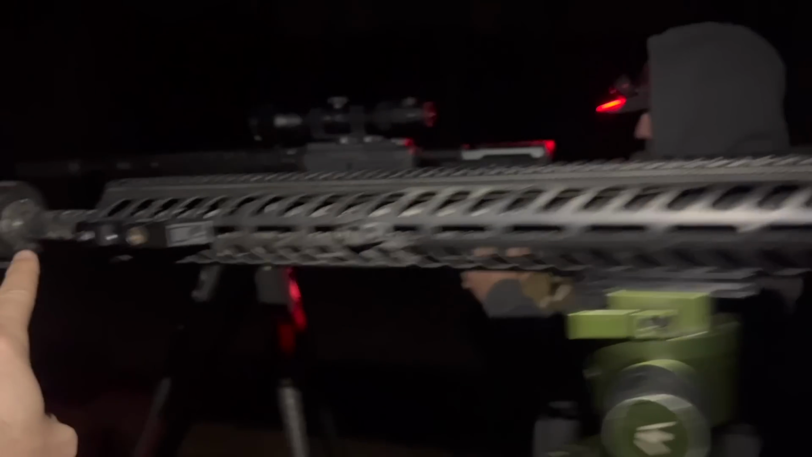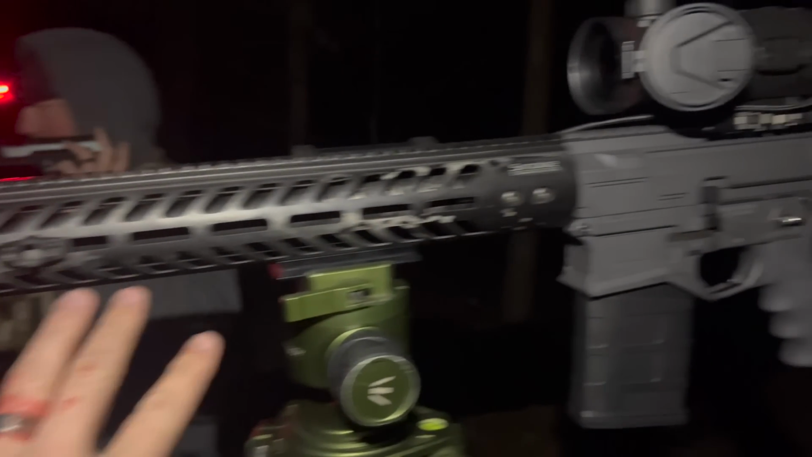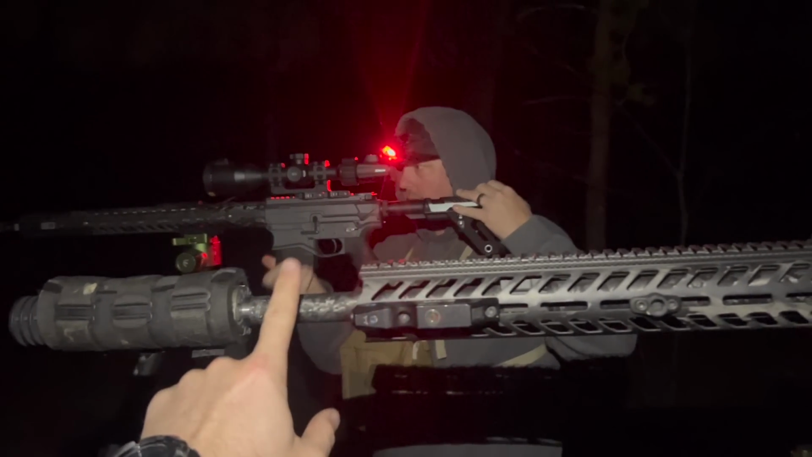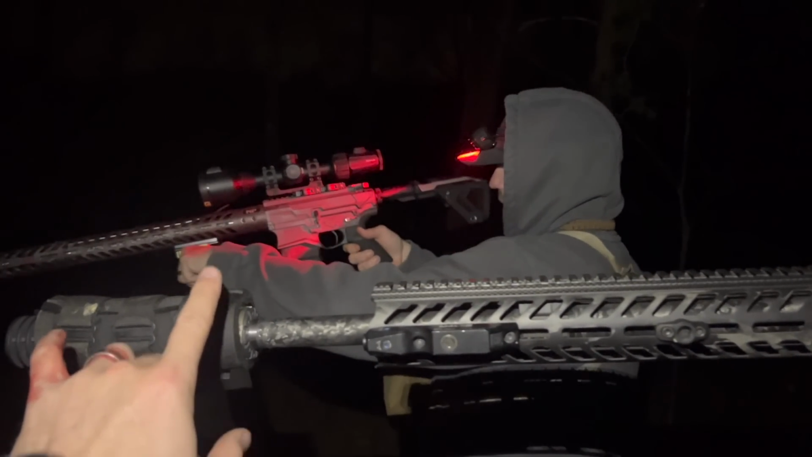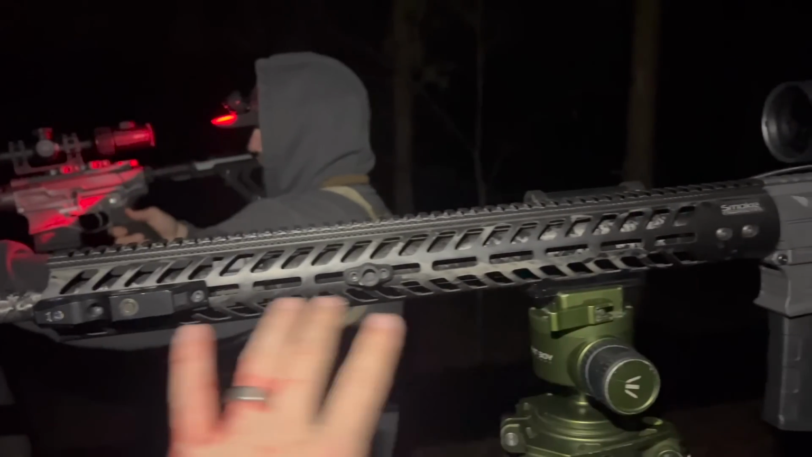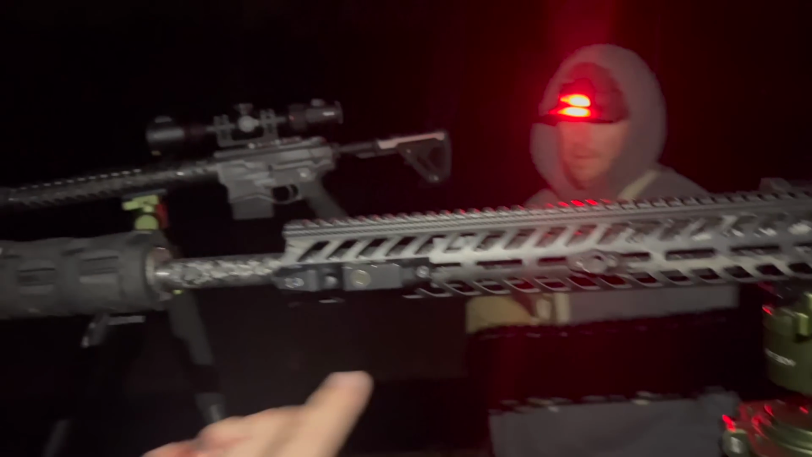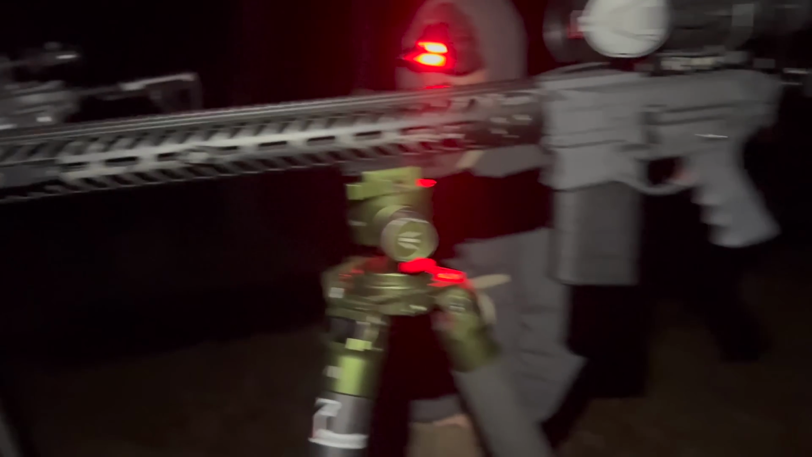We've got a carbon fiber 24-inch barrel. So one of the things that I changed up with this gun is I went with the 24-inch barrel in lieu of the 20. For me, it stabilizes the gun a little bit better. It's a little easier to hold solid at longer distances. You get a little bit faster foot per second muzzle velocity.